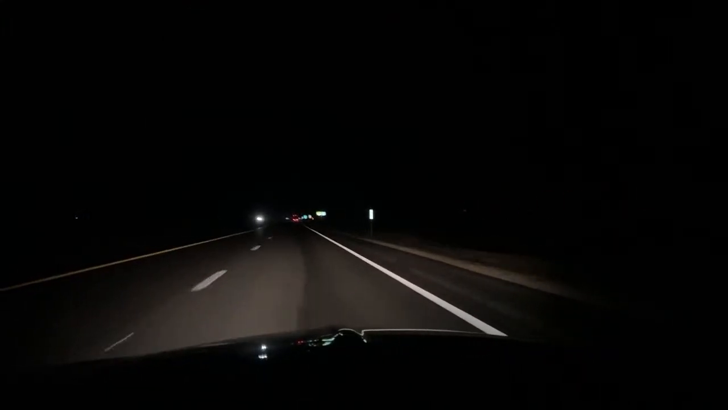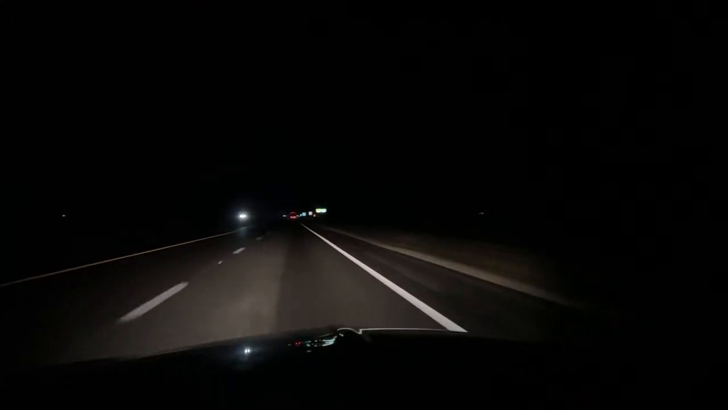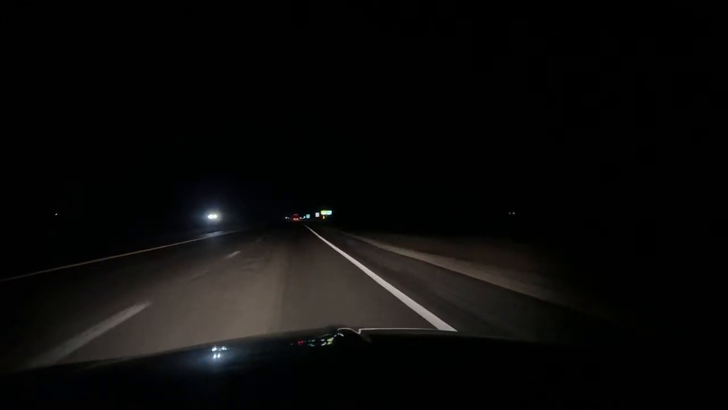No stars tonight. It's not cloudy yet. I do see some stars, but there's some dust or smoke in the air is what it is.